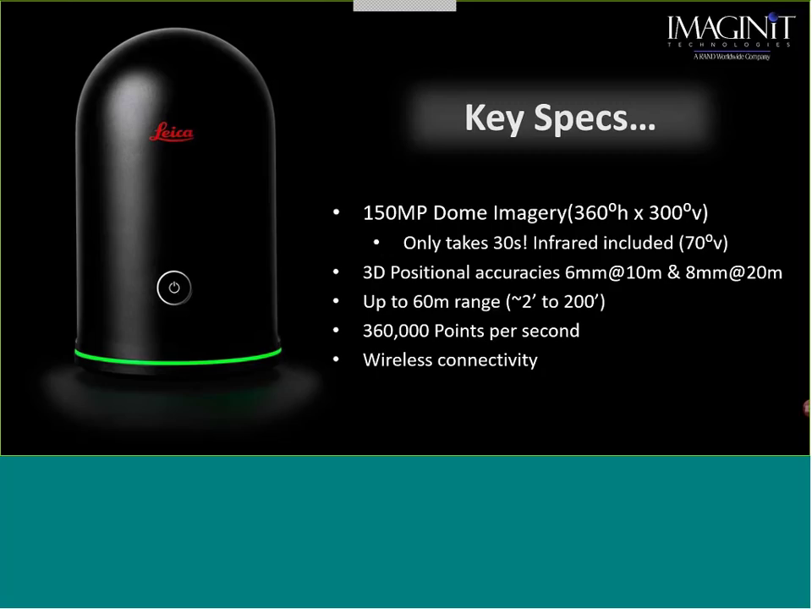And then we move into the wireless connectivity. And this is something that, again, I want to speak about just for a minute. When you want to use the BLK with the iPad, I'll talk more about the iPad in a minute, you do have to wirelessly connect the iPad to the BLK.